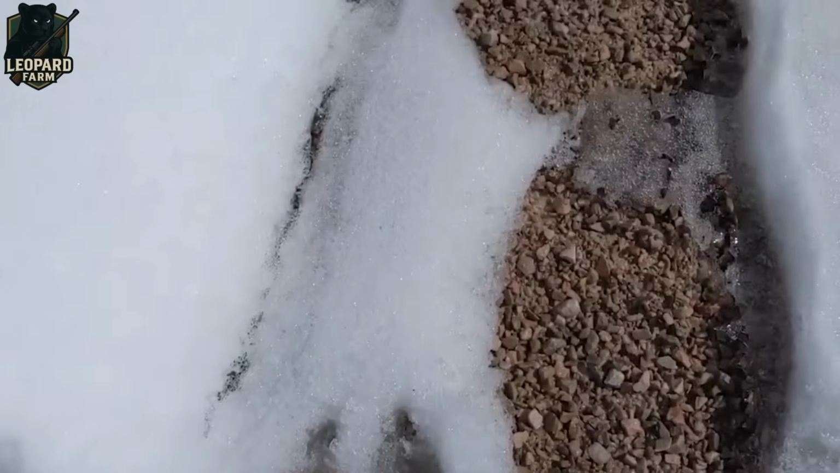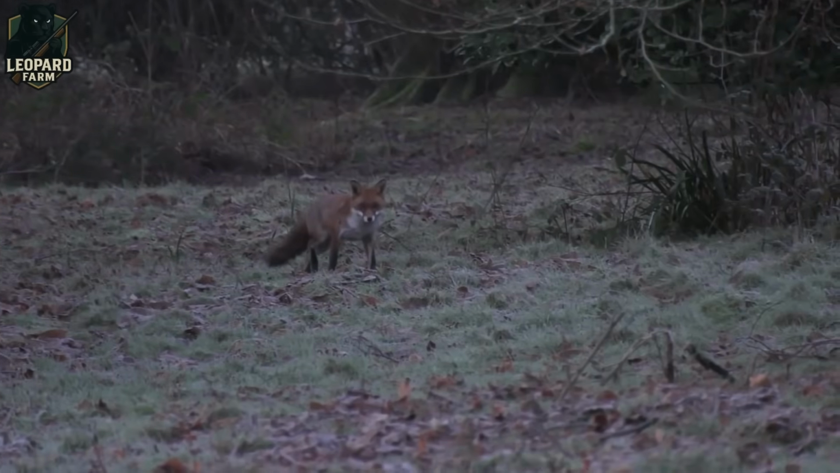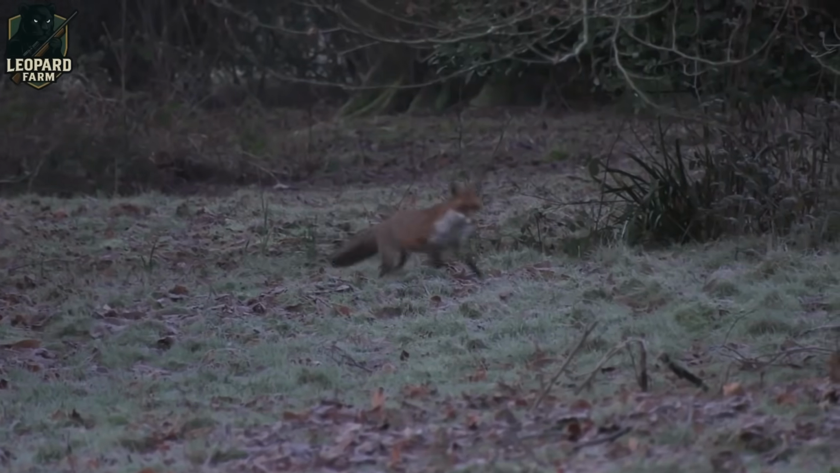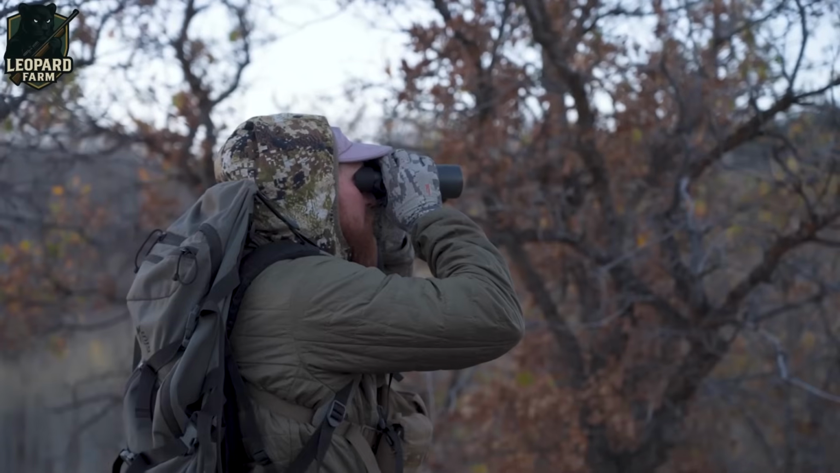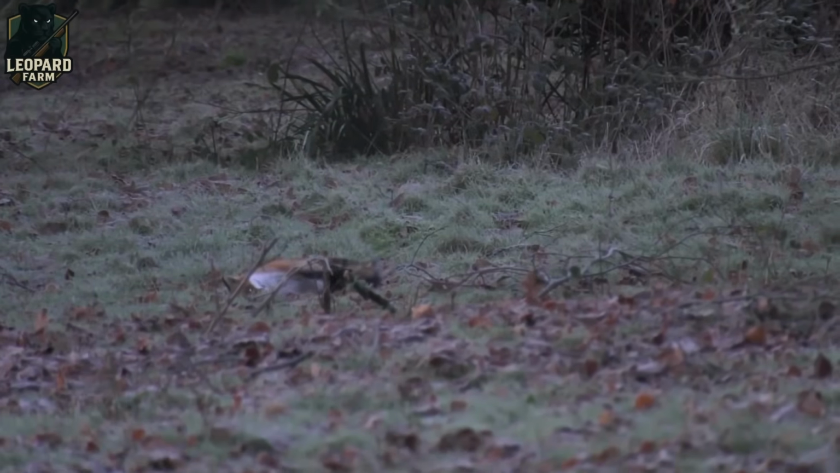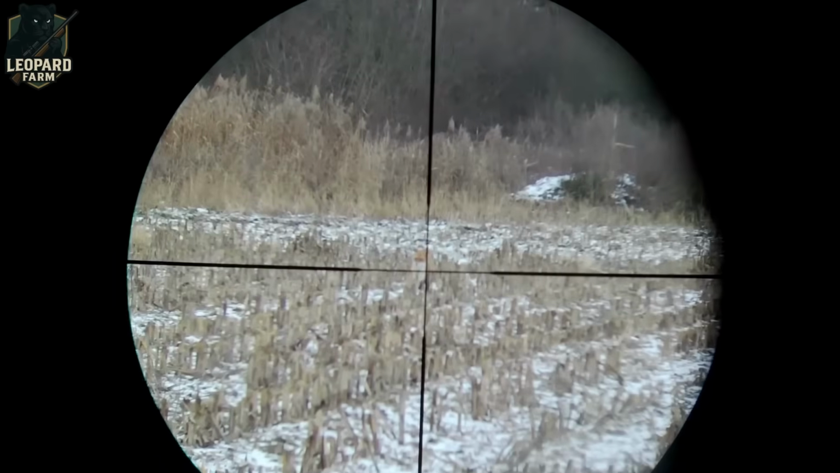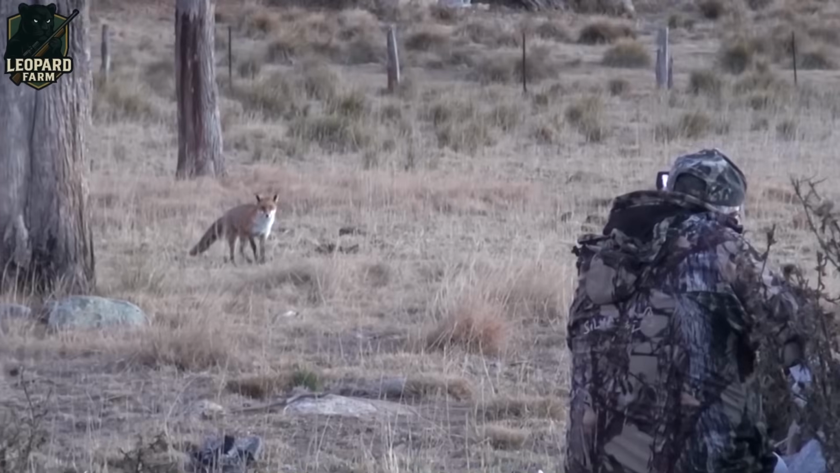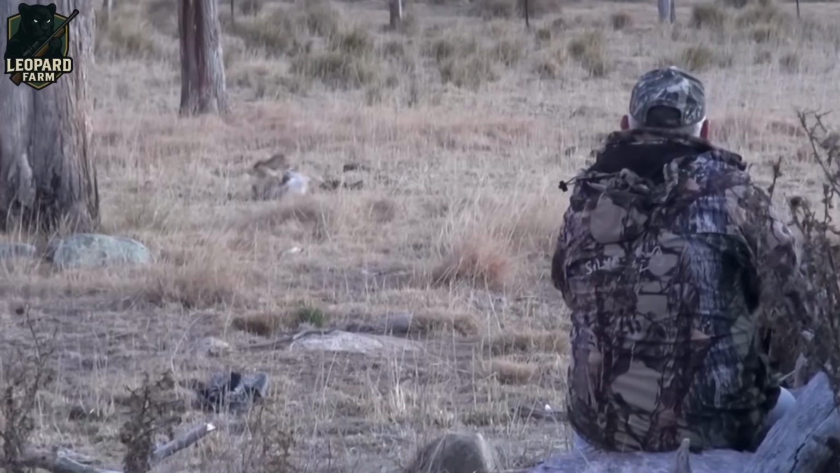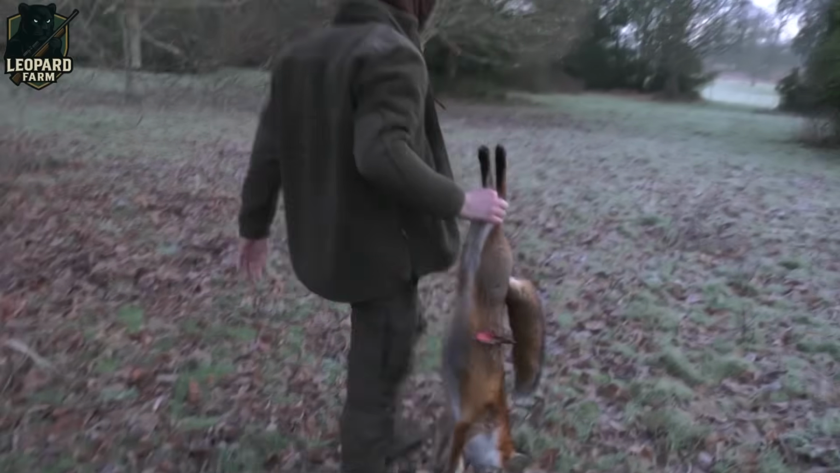Successful candidates can earn up to $15,000 per fox, with payouts varying based on the animal's size, location, and verified kills. To ensure maximum impact, hunters are organized into specialized teams, each wielding their preferred tools. 70% favor the pinpoint accuracy of rifles or shotguns, while 30% choose the silent efficiency of bows and arrows. This strategic, high-stakes effort underscores the urgency of reclaiming safety for communities under siege.